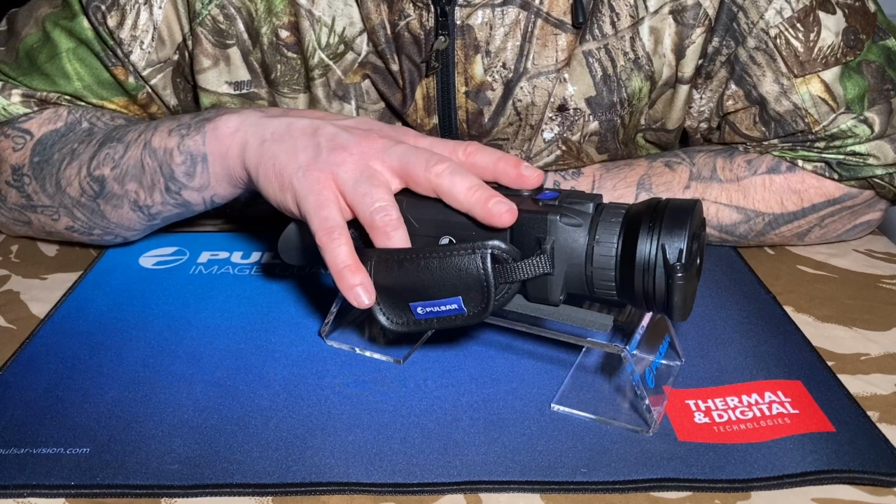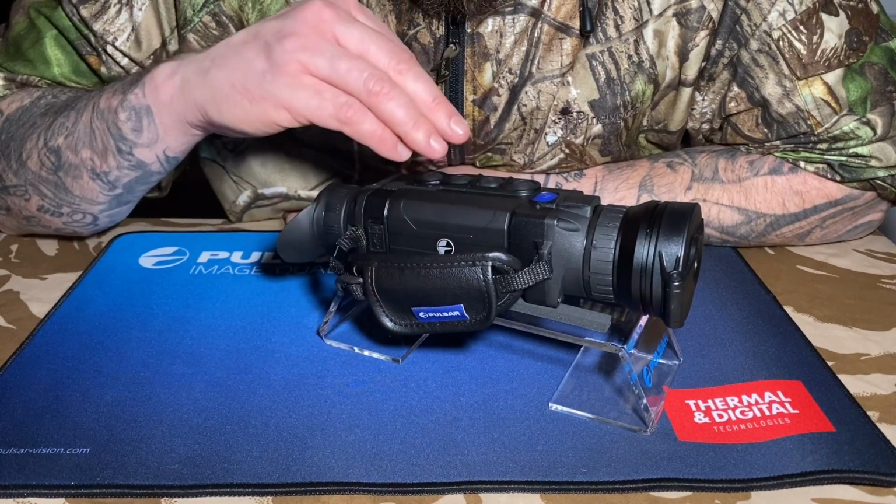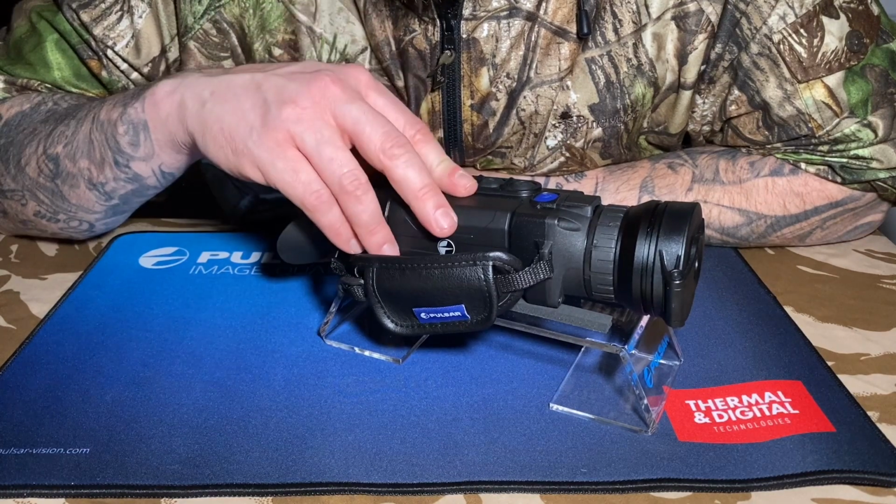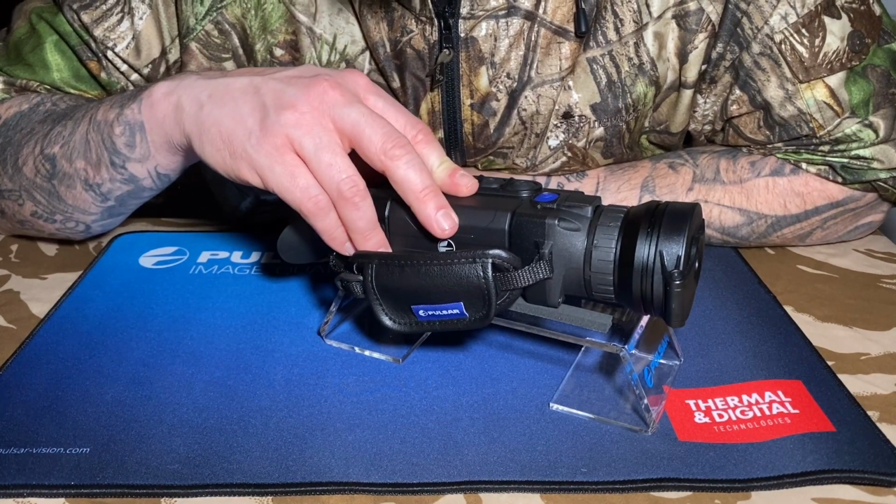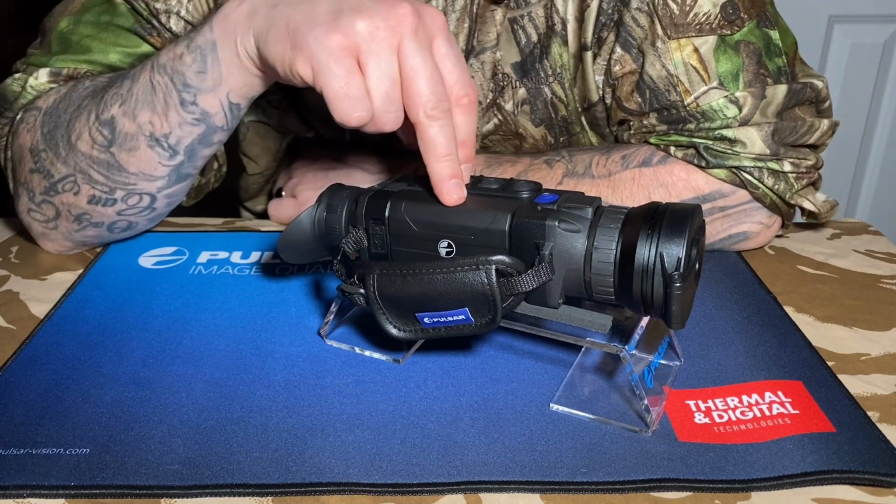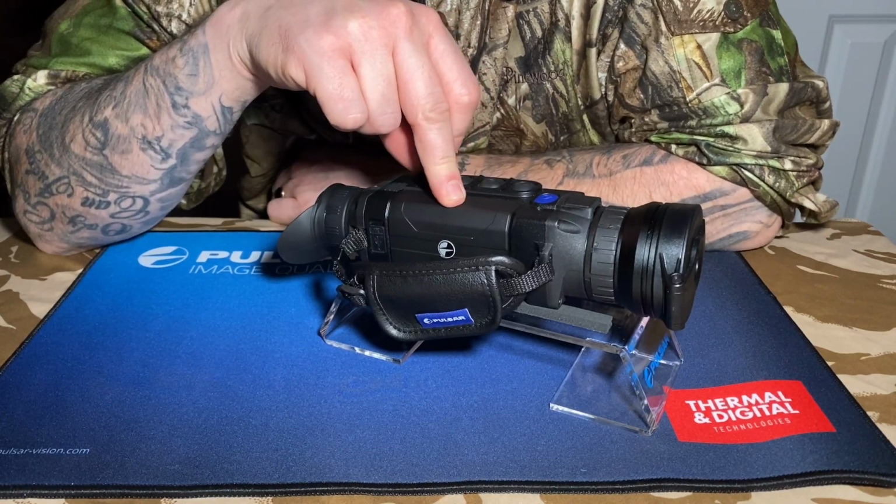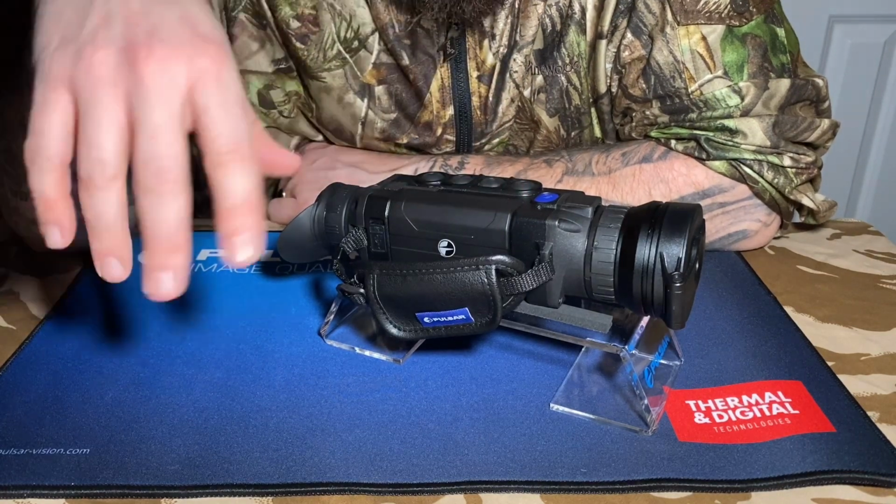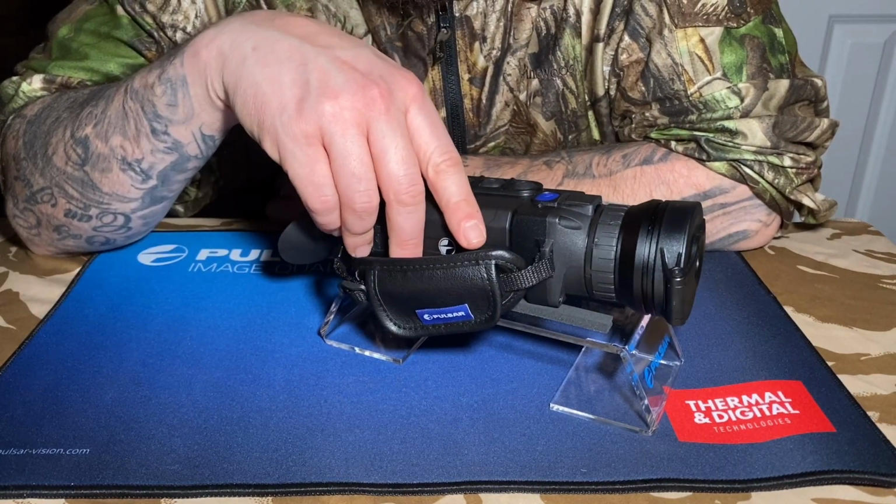Who this is aimed at, I would say, is your professional stalkers, gamekeepers, someone who does this for a living, who can justify spending £2,000 to £3,000 on a unit. They're both firmware upgradable as well, so both companies do offer upgradable firmware. You can plug it in and it will upgrade like it does with your iPhone or Android or whatever it is you want.